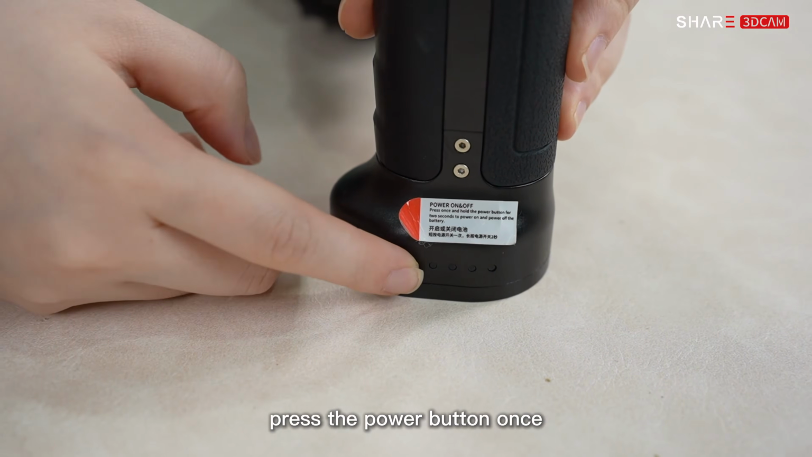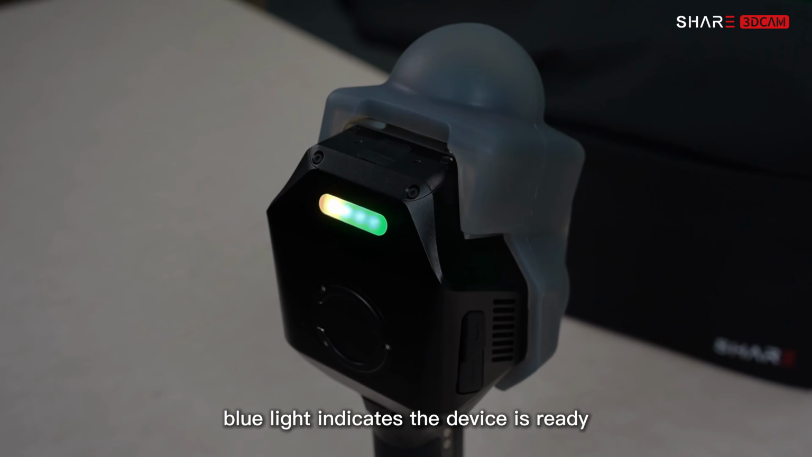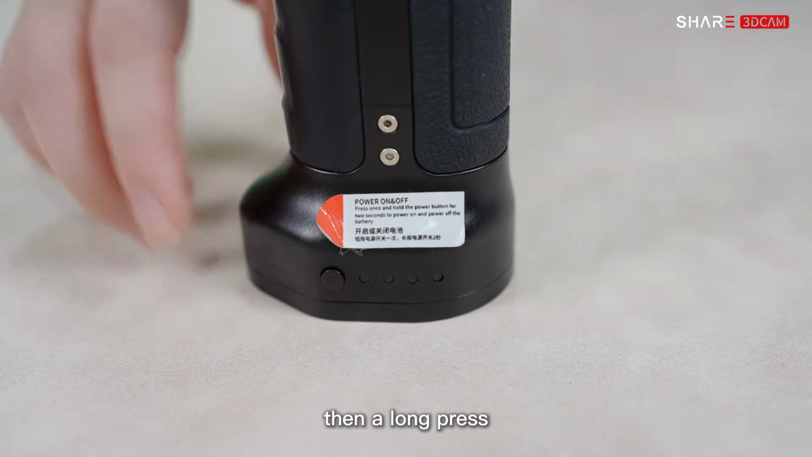Press the power button once, then press and hold to turn it on. A blue light indicates the device is ready. To power off, repeat the same steps, a short press, then a long press.